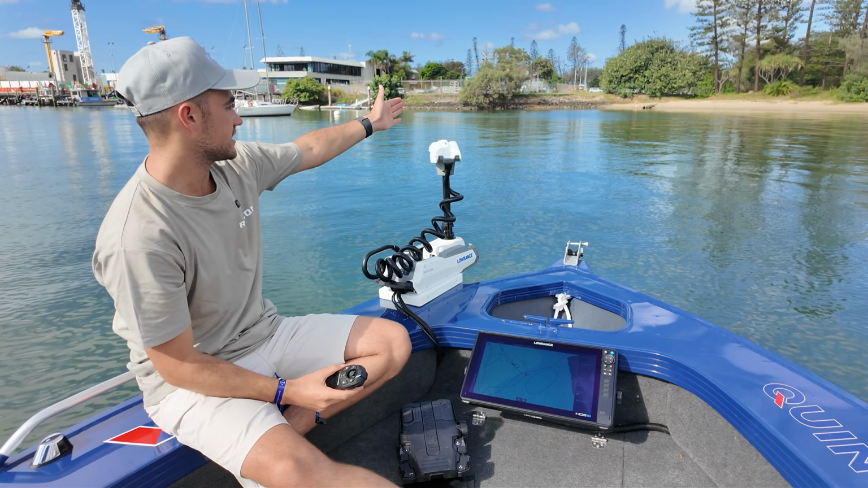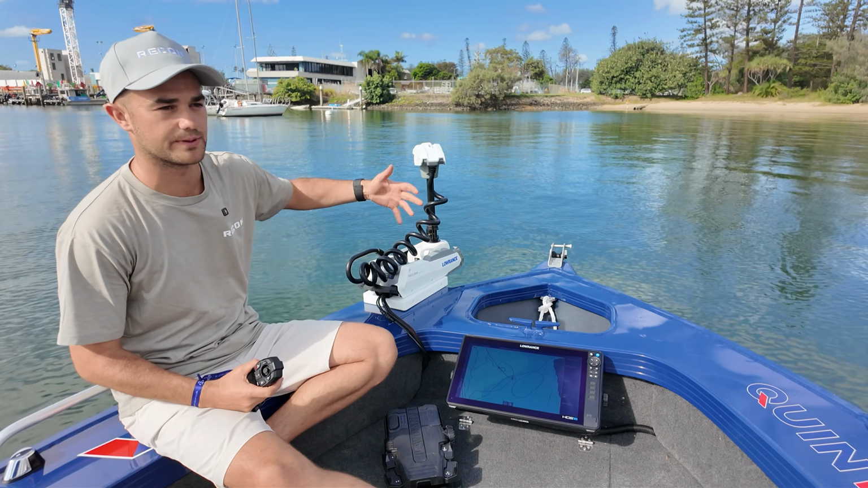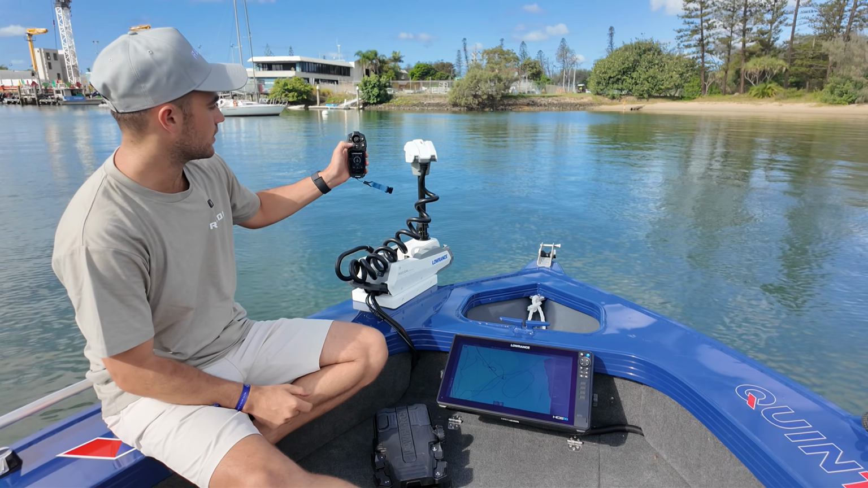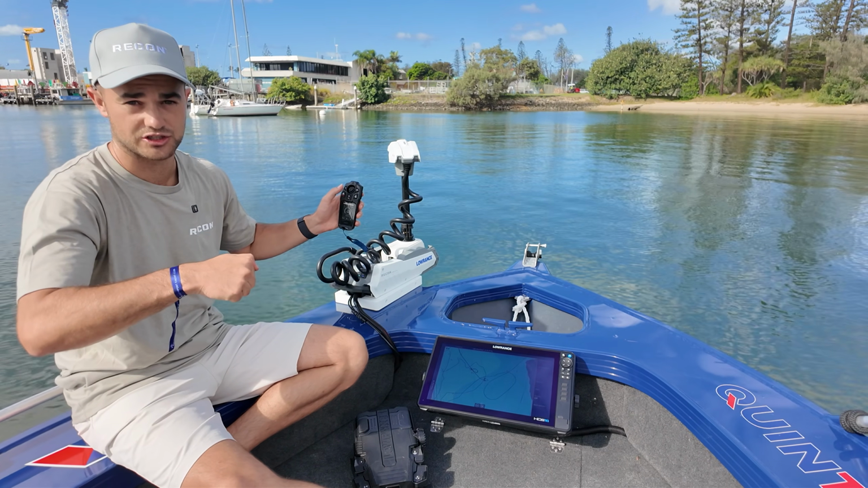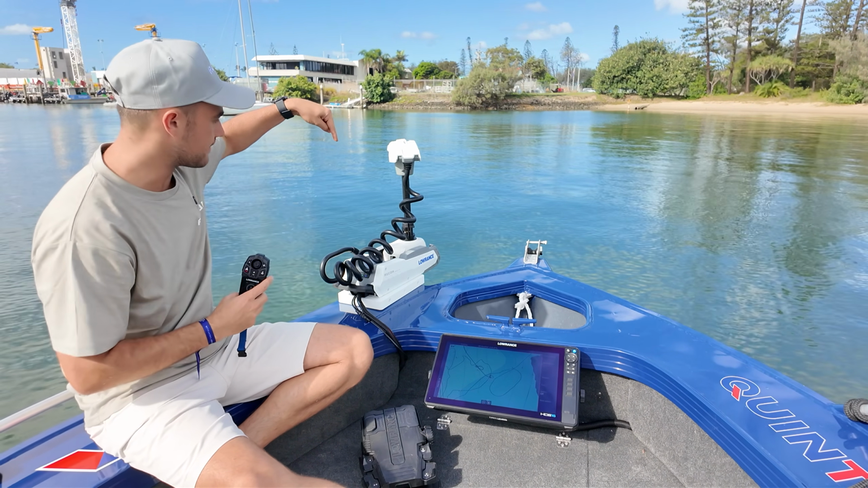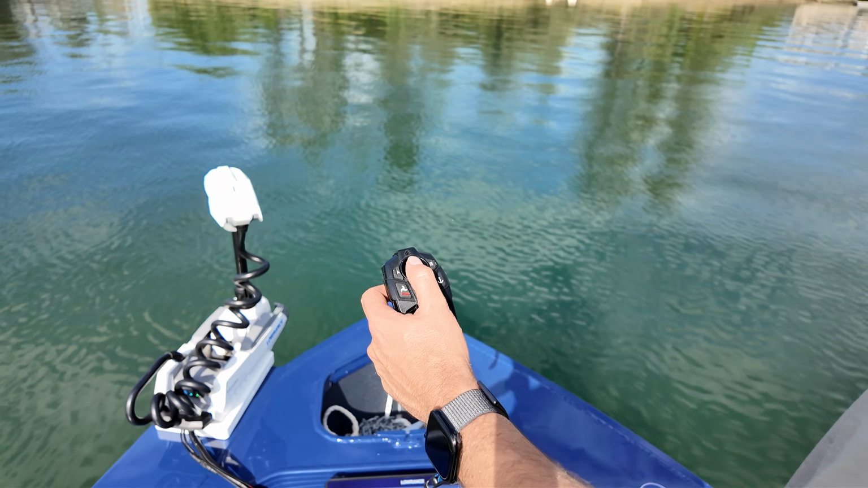Or if I'm facing forward and I now want to get out of there, let's say we're getting a snag or you're near a bit of structure, no longer do you have to turn that motor all the way around. You just point that joystick directly in the direction you want to go. And if that's completely opposite to the direction you're pointing, that motor will swing right around and take us out of there. So that's a really cool feature that I'm excited about.